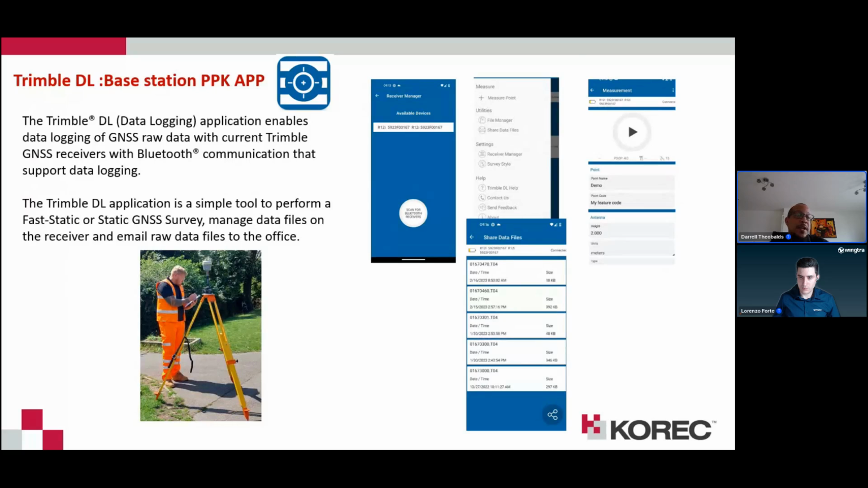and you're able to do some fast static or static GNSS recording, and then export that T04 file to yourself, and you can then convert that to a RINEX file and use it for your base station processing. So a very economical, quick way of setting up your base and getting all the information without having the software. All you need is the hardware and your VRS license, etc.